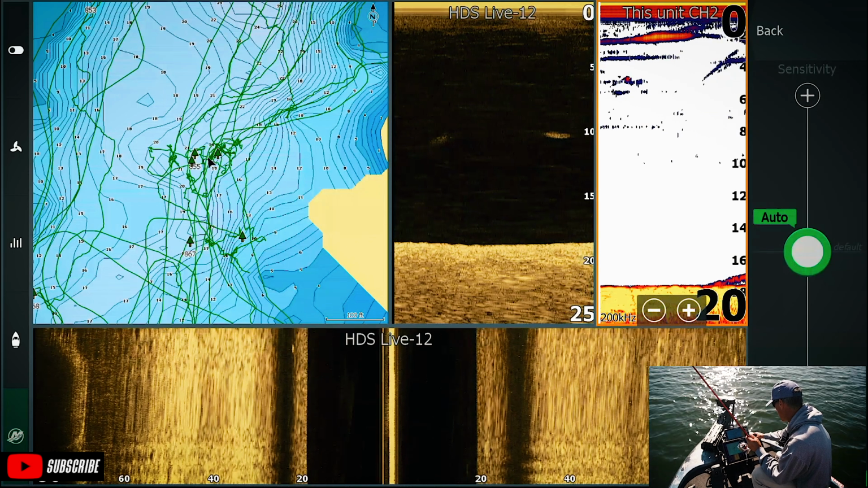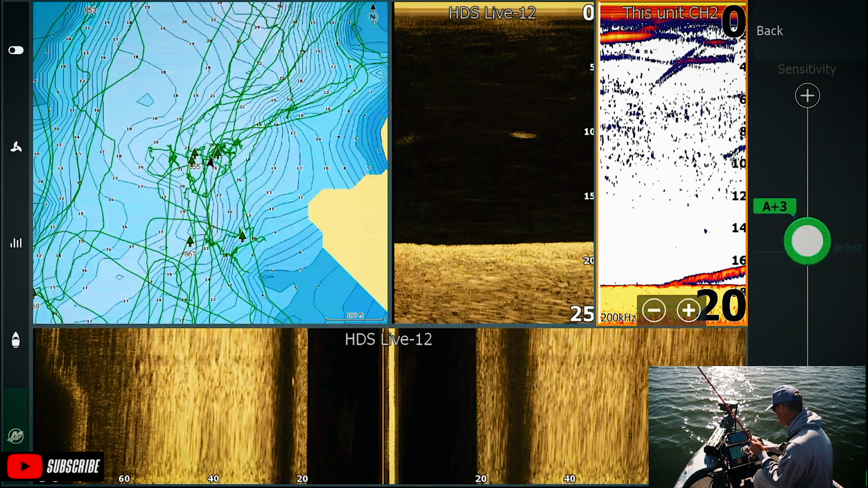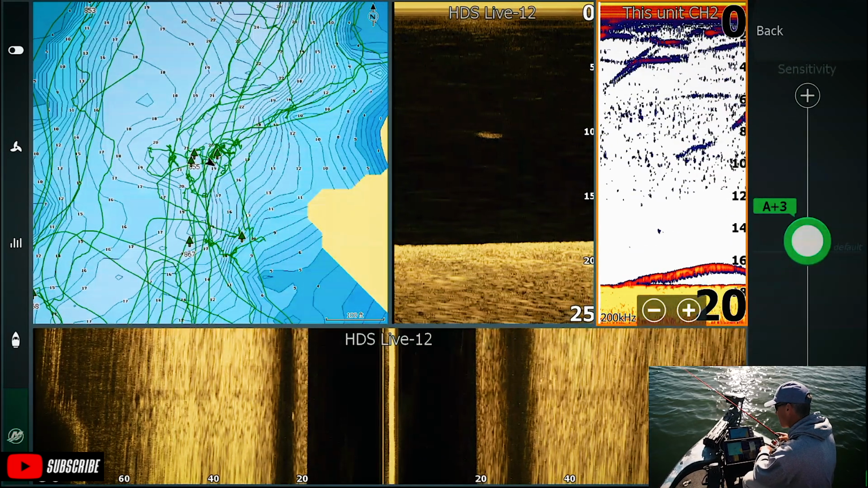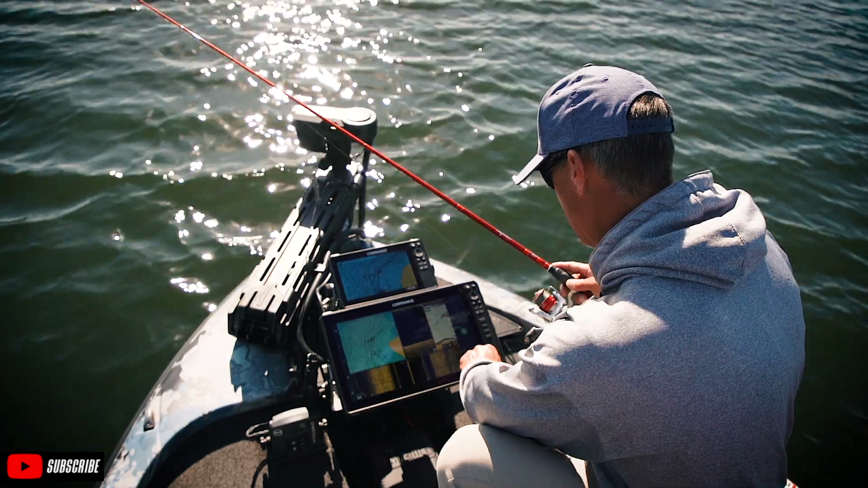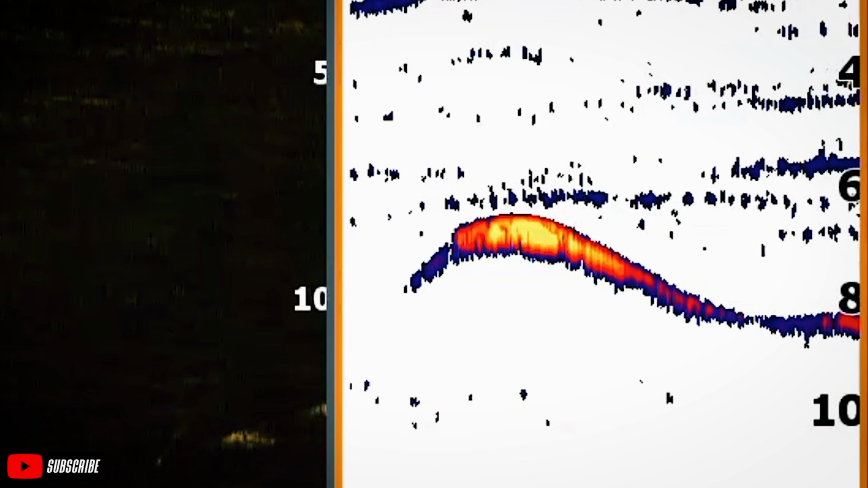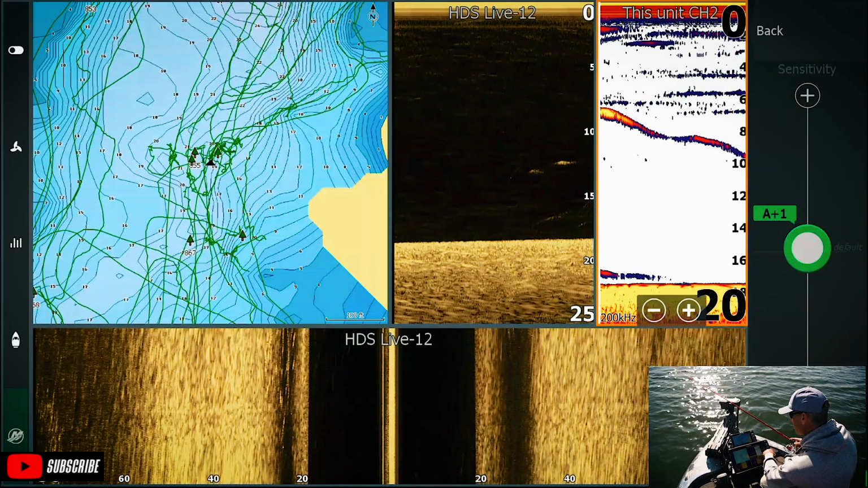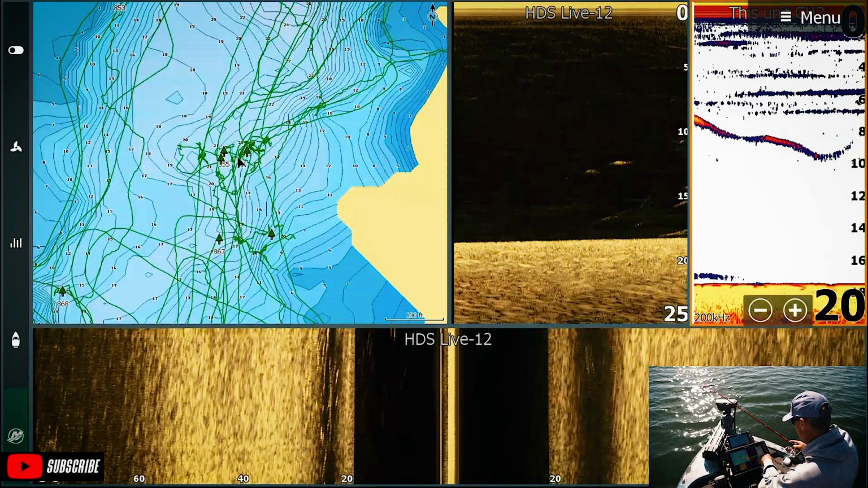There are a few times I'll bump that up just a little bit, but you can see I'm starting to get all these particles in the water. Look at that fish right there underneath the boat. Let's see if I can catch him. Oh, he just went down on my bait. There's another fish. That's a decent fish. It's got 3 colors in it. That's something that I look for, is how many colors. Now he's swimming. The more colors you have in a fish, the bigger that fish is going to be.